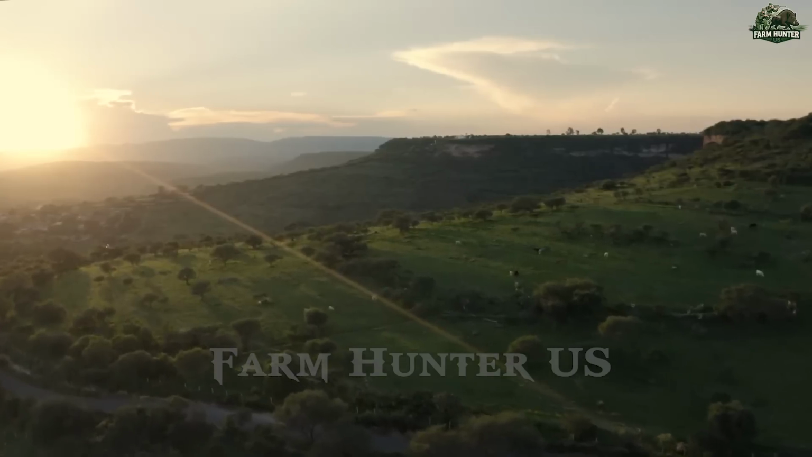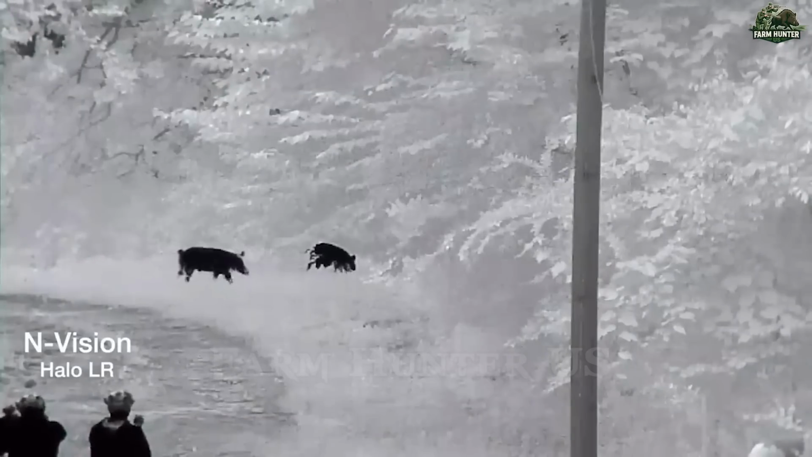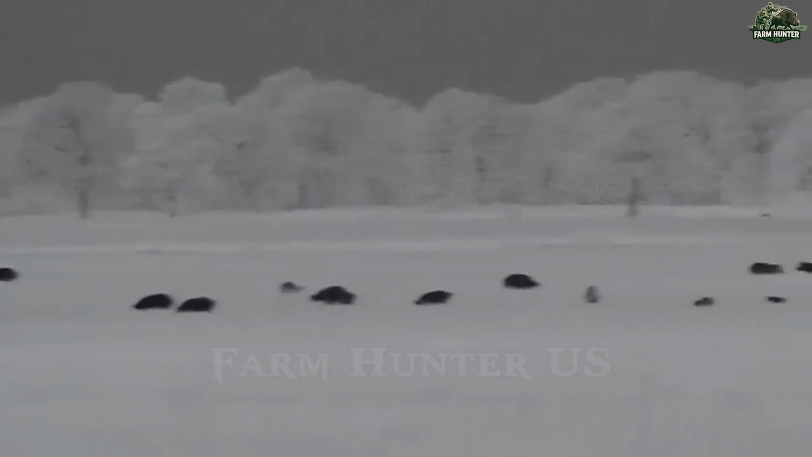As the sun disappears behind the vast Texas horizon, a heavy stillness settles over the land. But beneath this deceptive calm, danger brews. The wild boars, over 2.6 million of them across Texas alone, are far from resting.